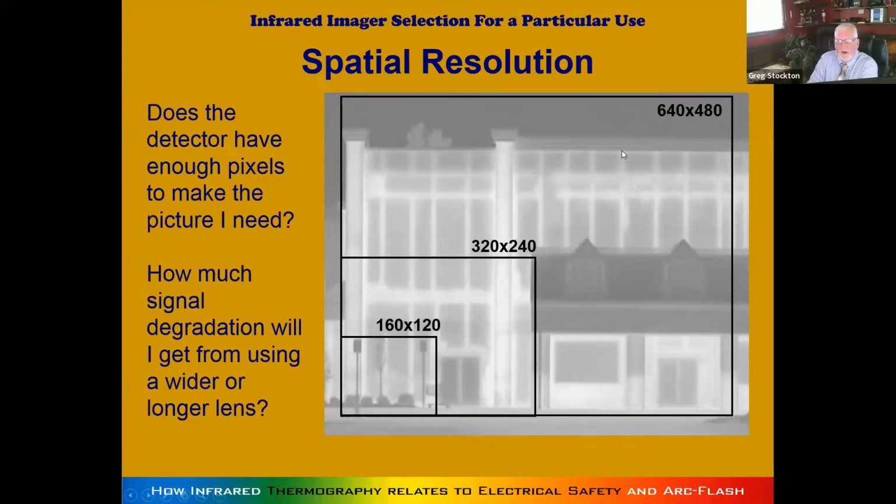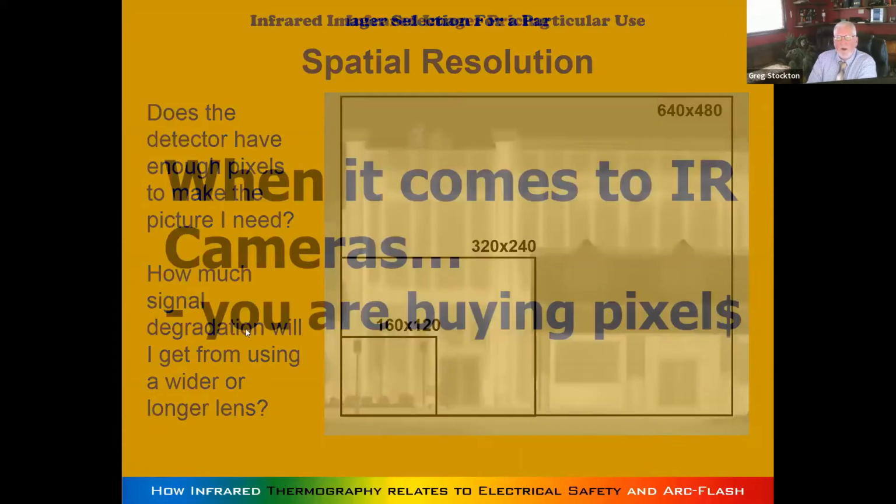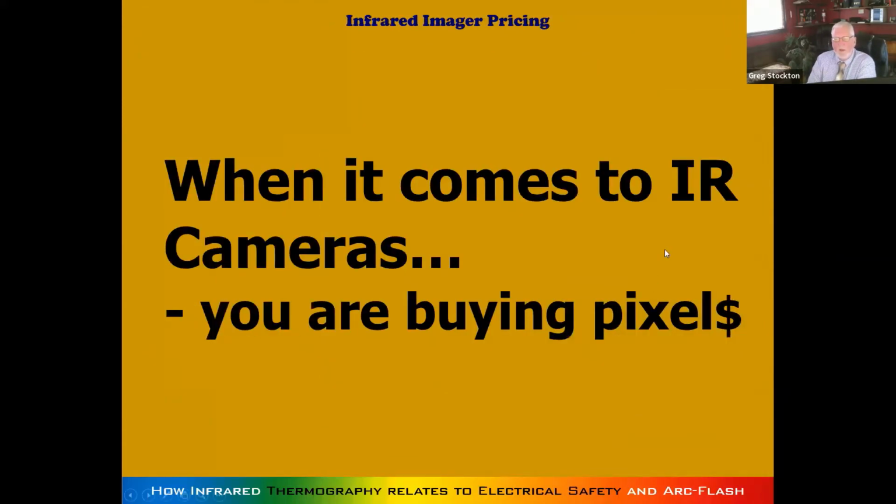These are like 3 different sets of widths and heights of pixel setups. There is some degradation from putting lenses and filters and things like that on, but it's kind of insignificant. Basically, the higher quality image will give you more pixels per inch. Again, you're buying pixels.